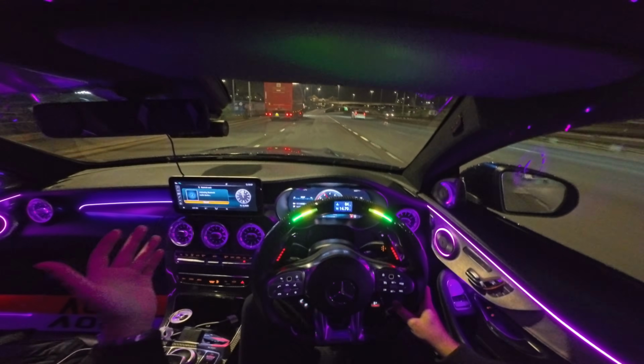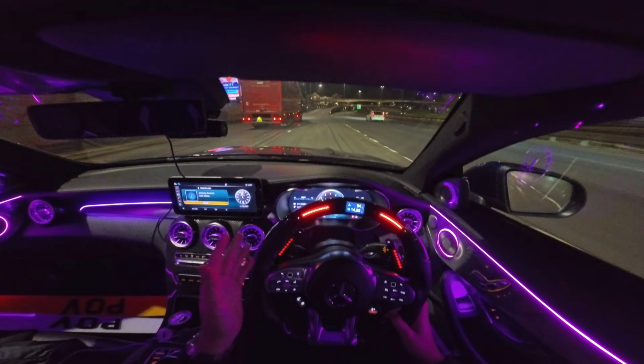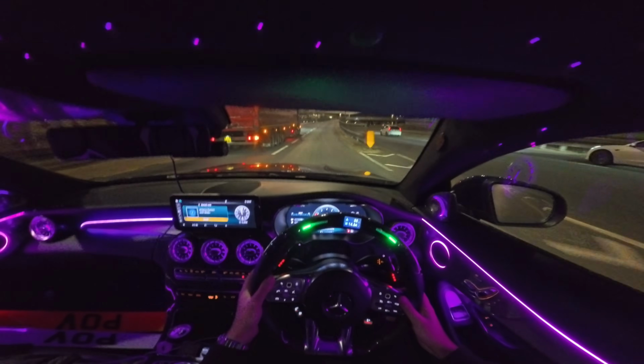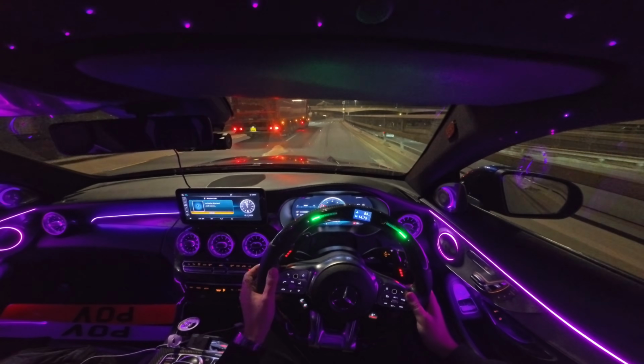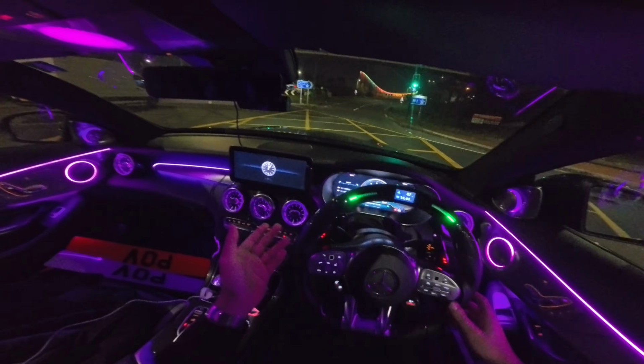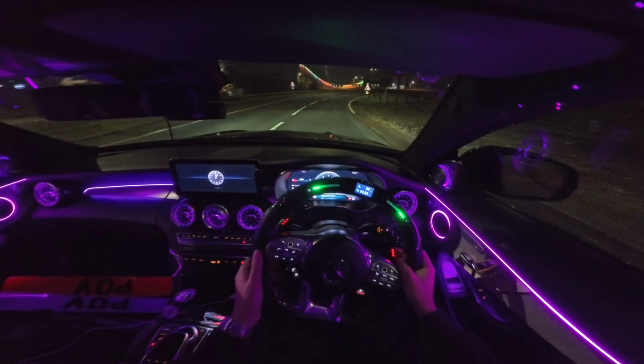Every time I downshift, I'm stuck in this gear now until I press the stick down, because the upshift just doesn't work. Let's let this lorry go through because, well, it's not straight, but it is a single road.